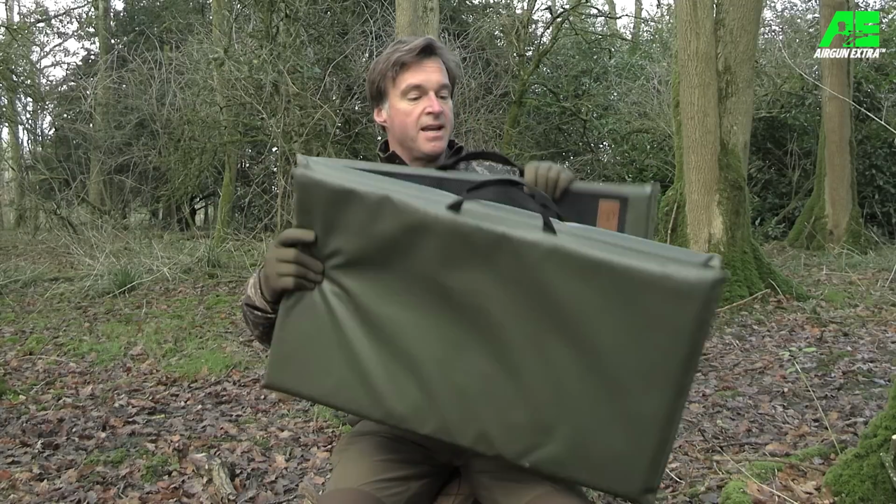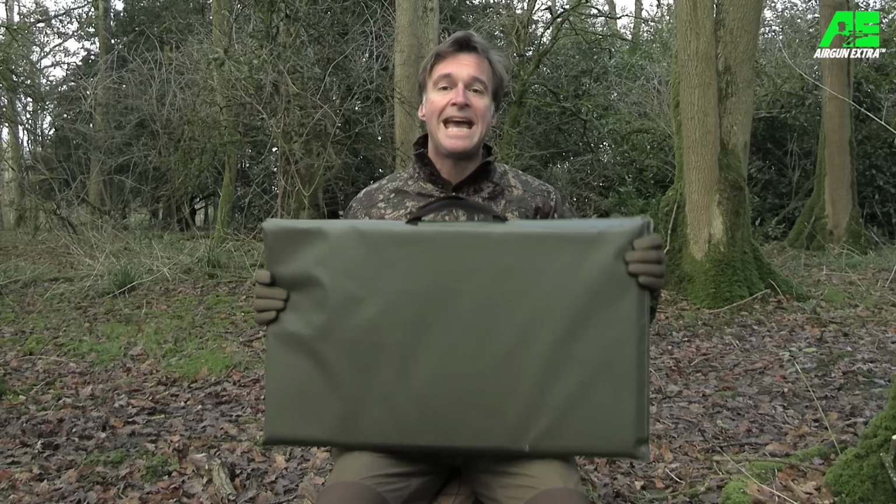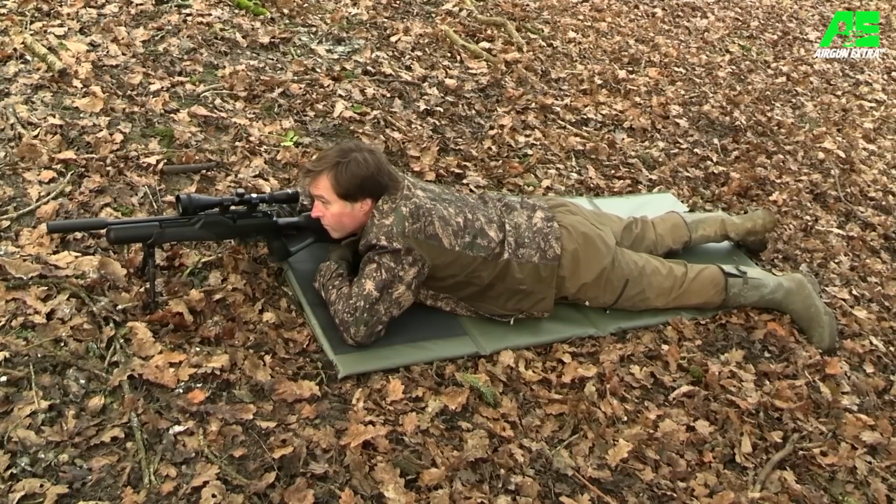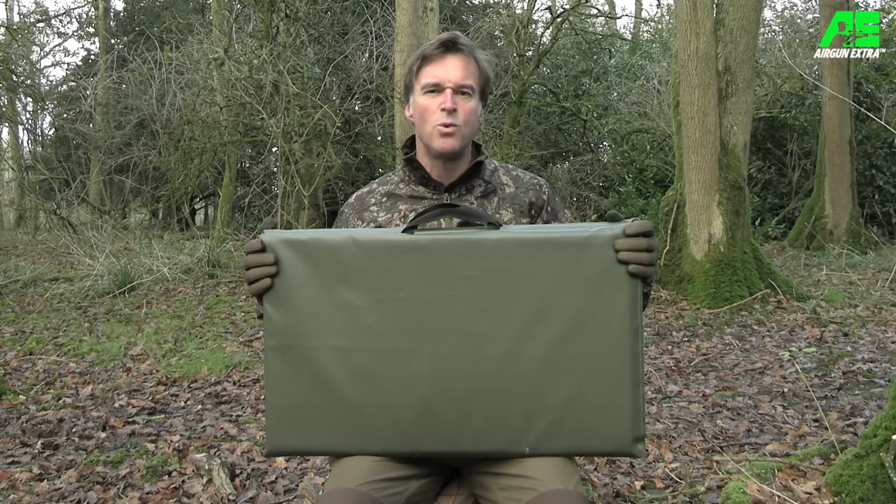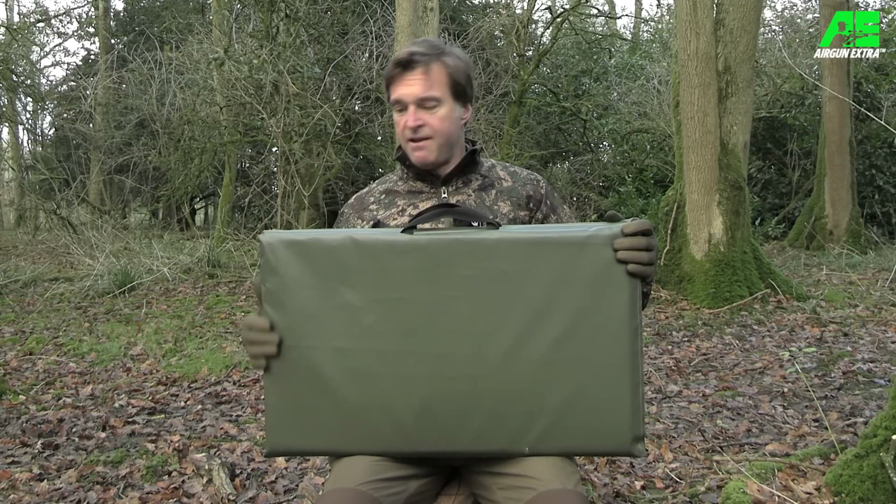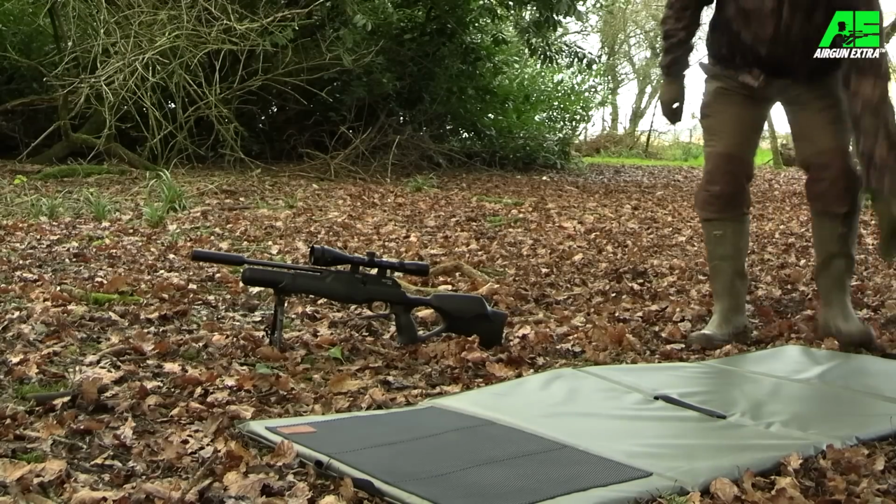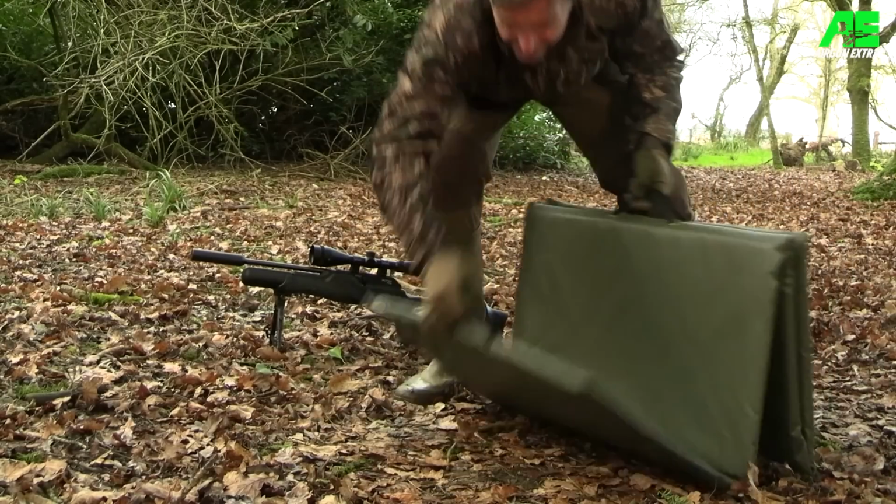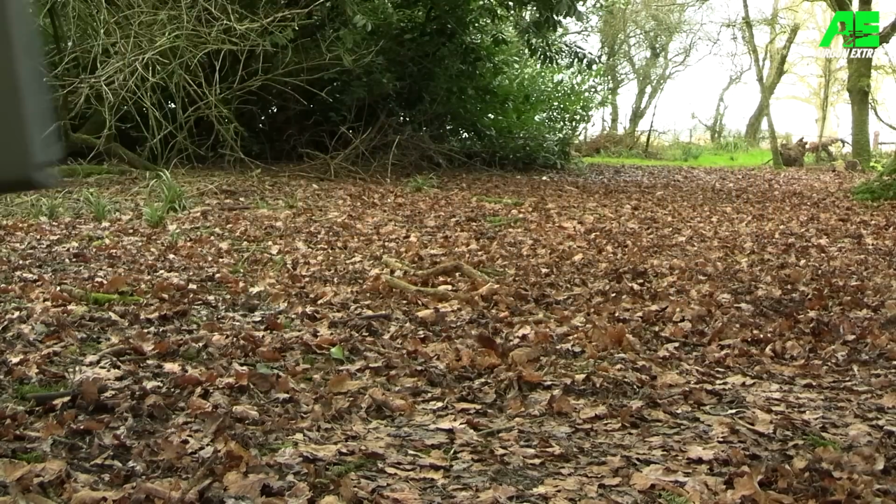This is a nice big shooting mat measuring 75 by 180 centimetres. I'm over 6 feet tall and it's plenty big enough for me. It weighs about 4 kilos, which is about the weight of a typical unscoped airgun. And it folds up to the size of 75 by 45 centimetres, which means that it will easily fit in the boot of a car, and its carry handles make it extremely straightforward to carry around.